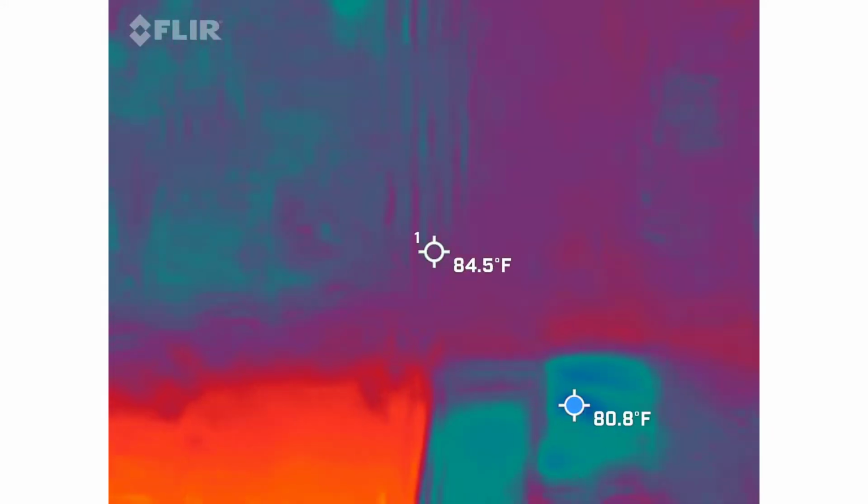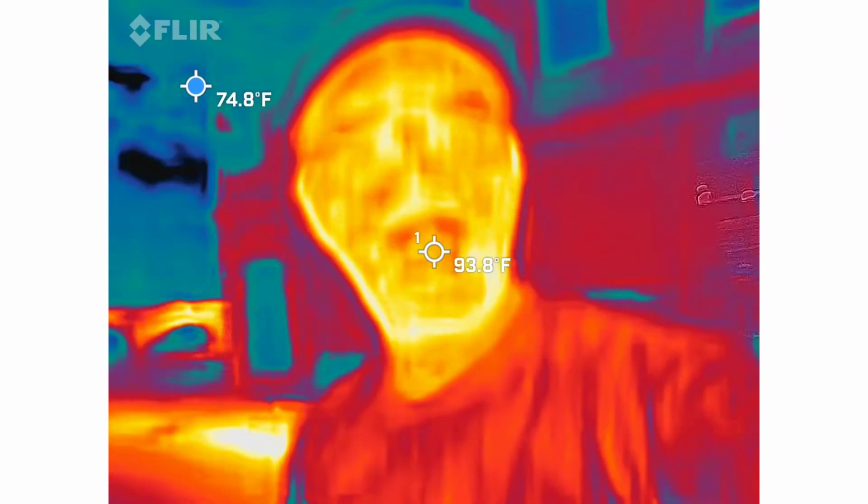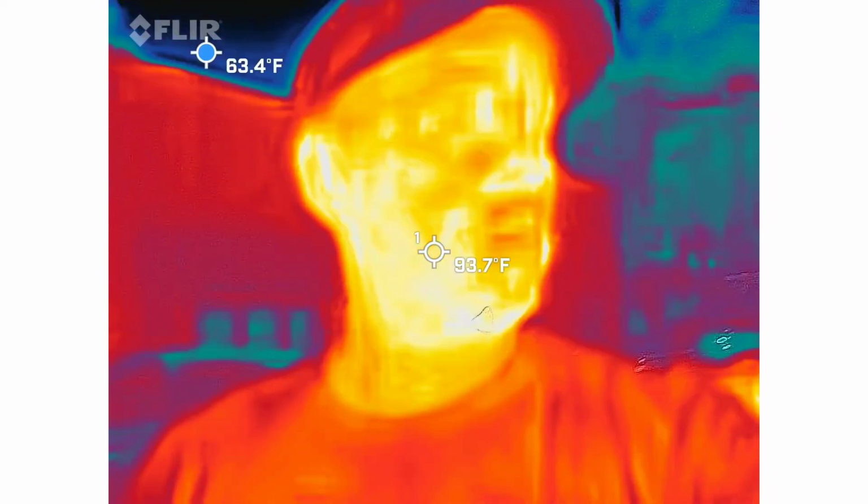What we got going on here. So, quick demo with this guy. You guys should be able to see me in there. I'm the red, orange, and yellow guy. Ooh, that's a spirit. Yeah, I know, right? So, not necessarily. It's the exact opposite.